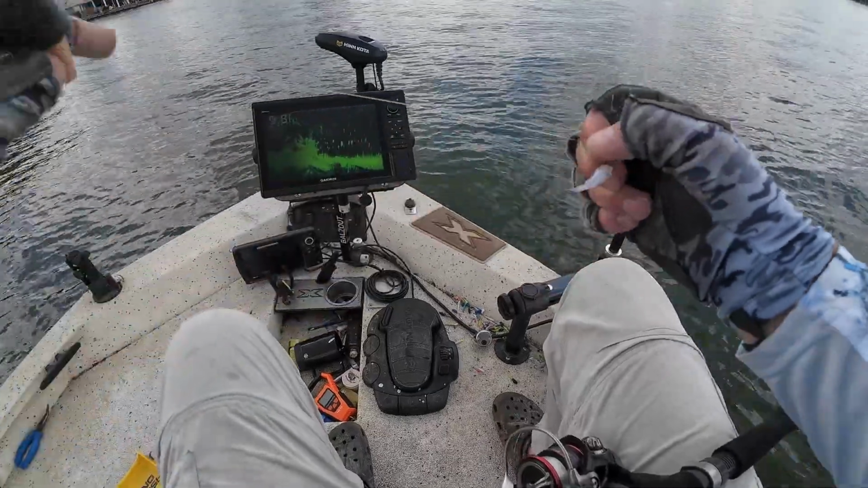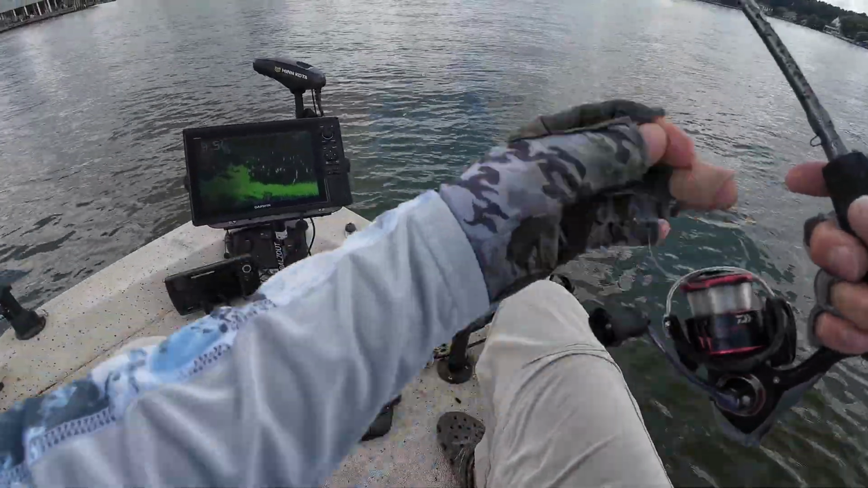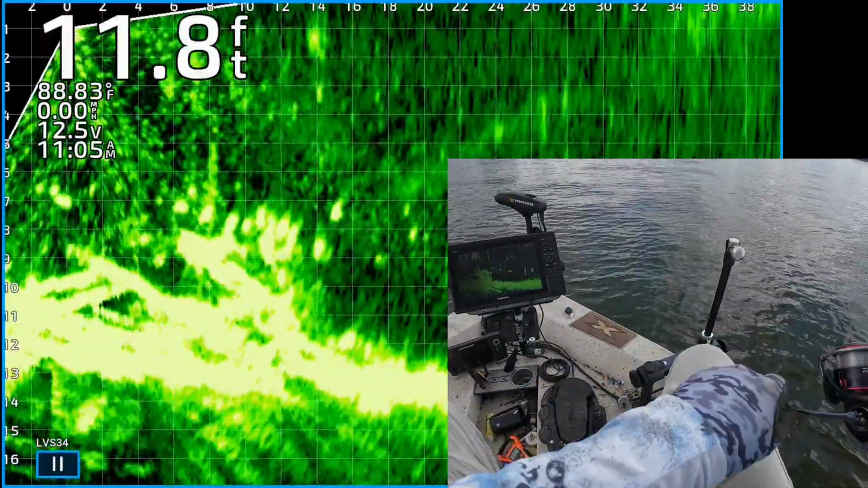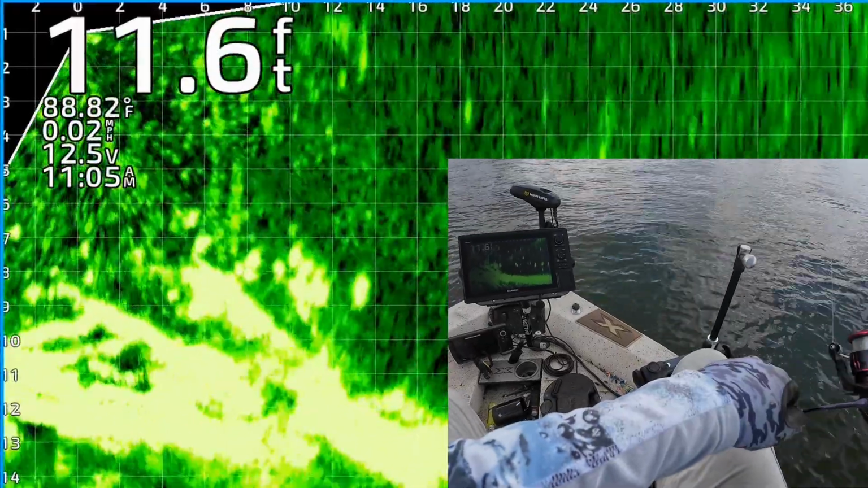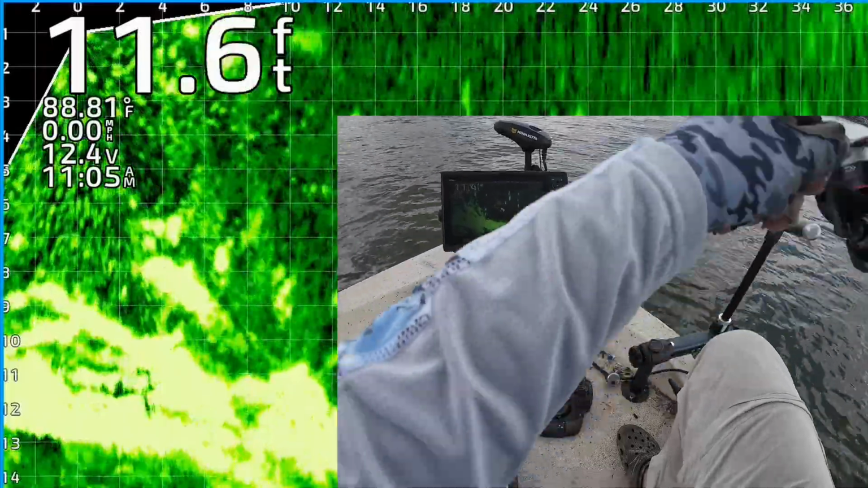All right, get your soft plastic lined up right. Make sure your weight's hanging straight. Flip it out there, and the magic will happen. I want you to look at the size of this fish on LiveScope after he eats it. He's about to get it right there. Got that one. Last fish of the day.